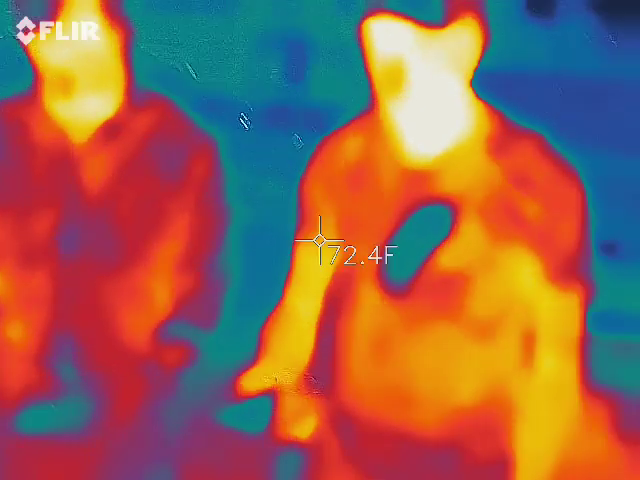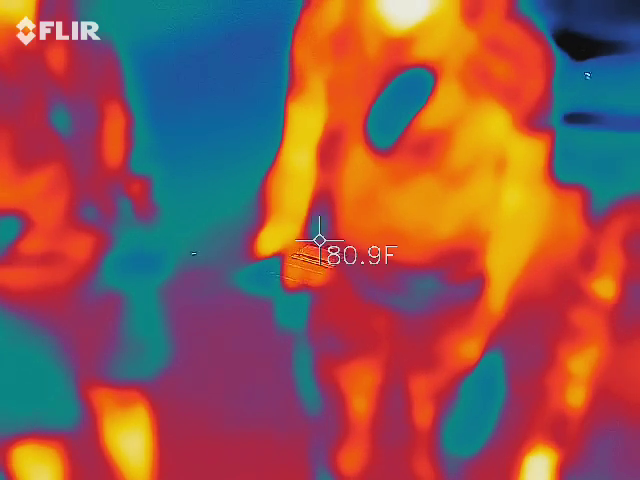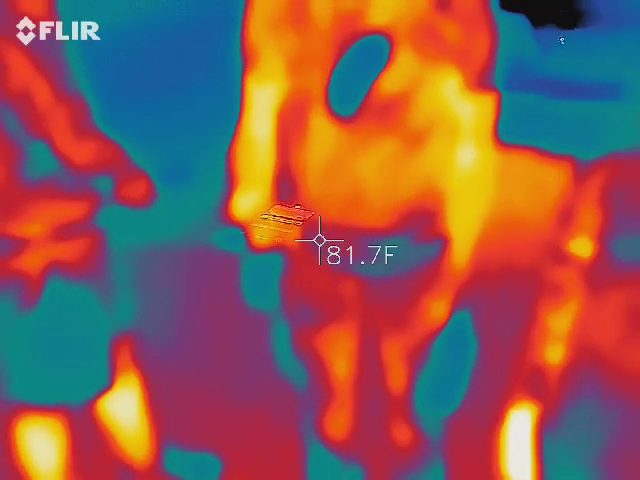Okay, Eliza, I see something near the box with the lights. Maybe you could tell us what happened to the house. Is that a little easier? Fire. Thank you.